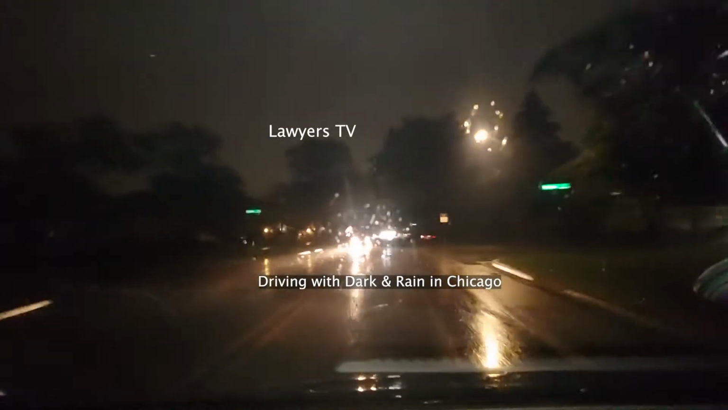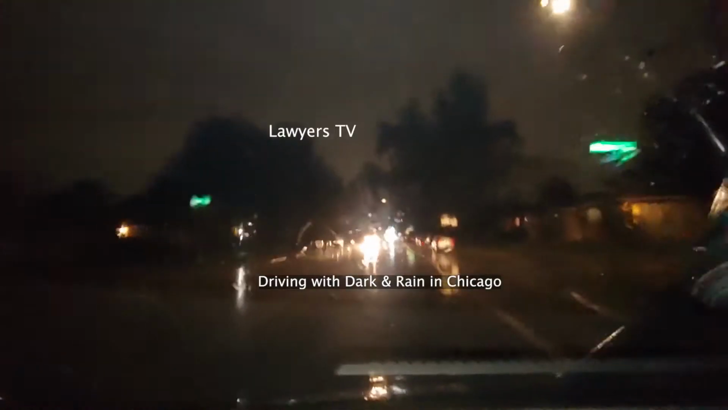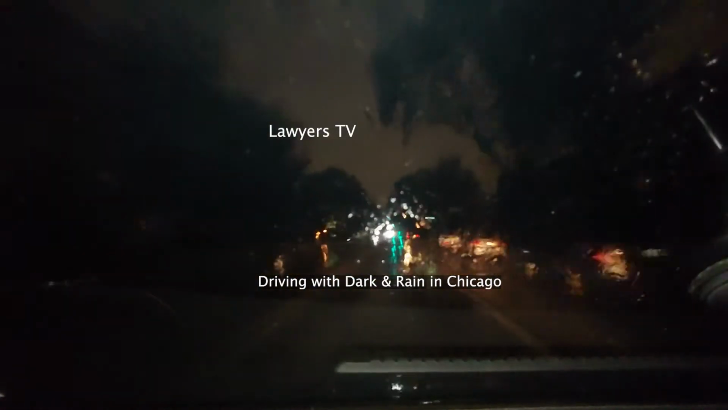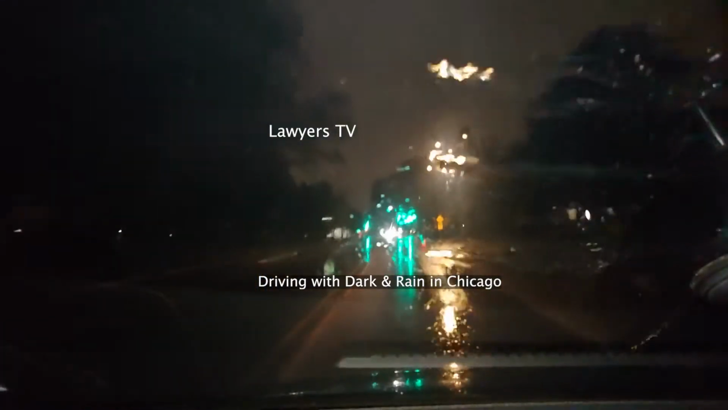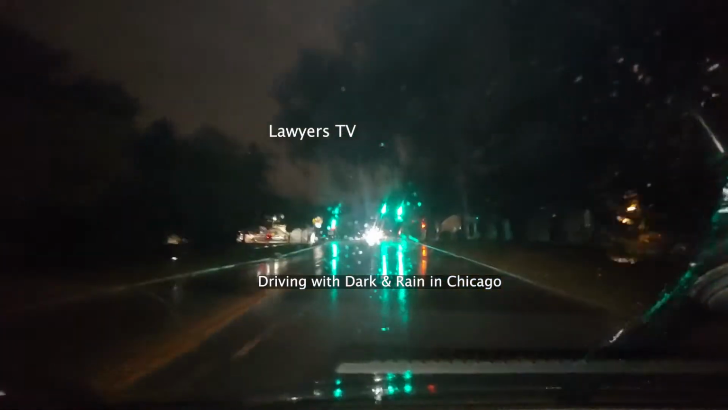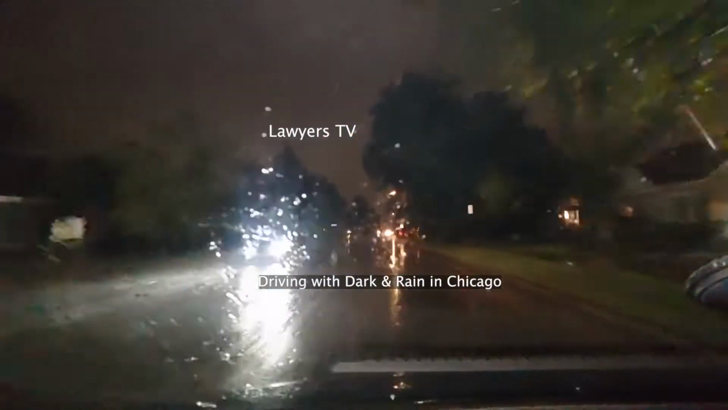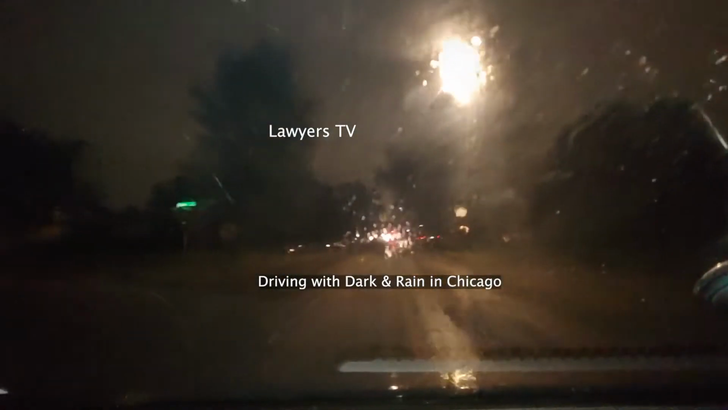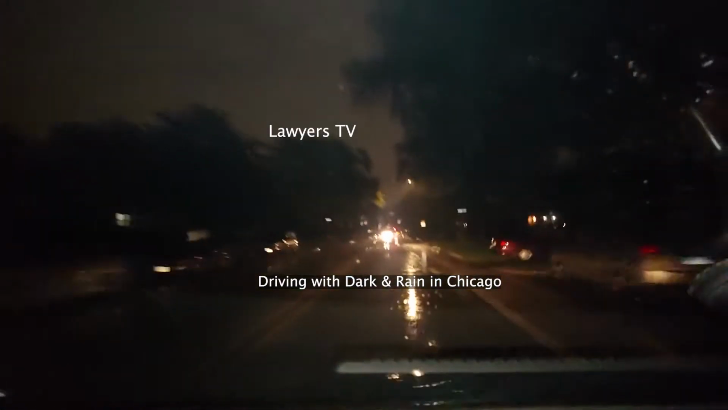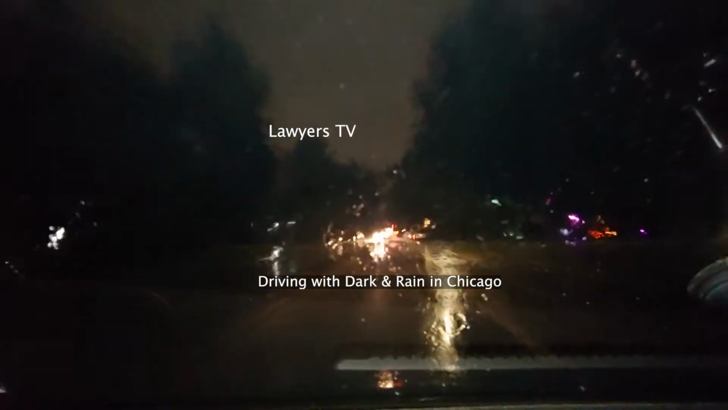See, look at the sky. Usually the sky looks green and blue, but tonight the sky looks black because of rain, foggy and cloudy weather, but rain too. Dear friend, I like to follow the law. So, following the rule and regulation of traffic law.